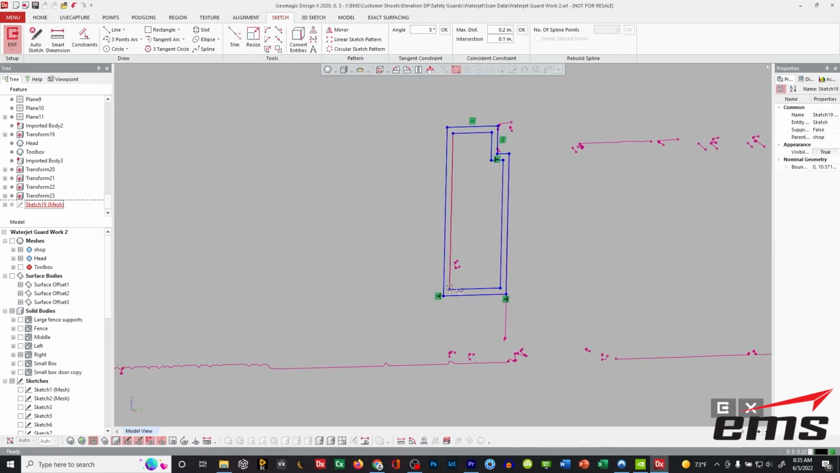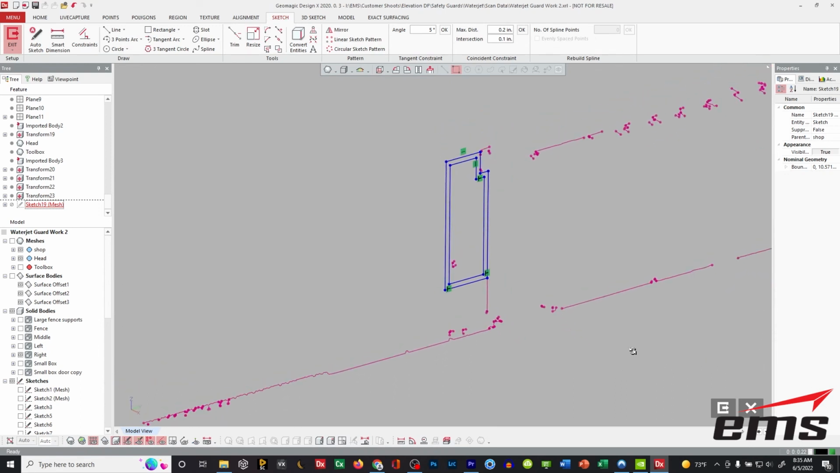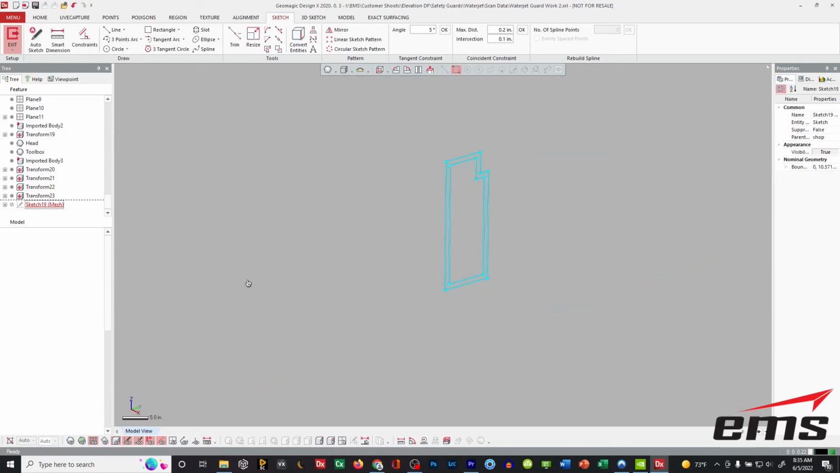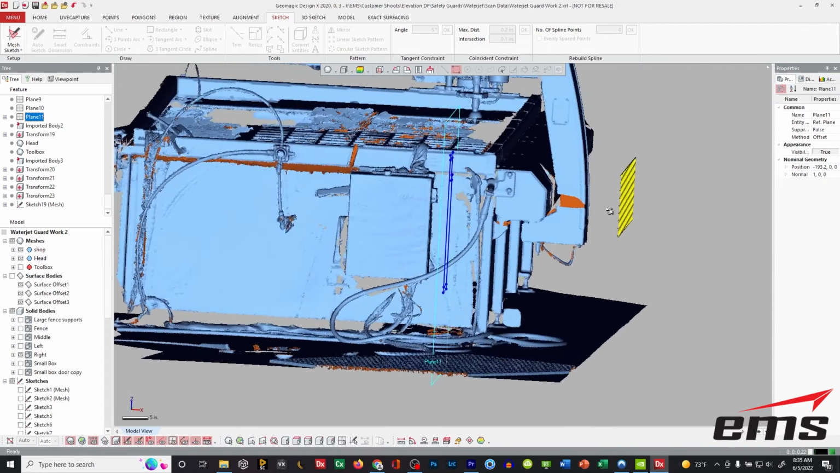Now, you could break this all up to represent the individual pieces of tube stock, whether you're going to cut them on 45s and weld it all together. For this exercise, I'm just going to make it all one, just to keep things simple. Okay. And so there we go. Let's bring back our mesh. Okay. So there's our first one.